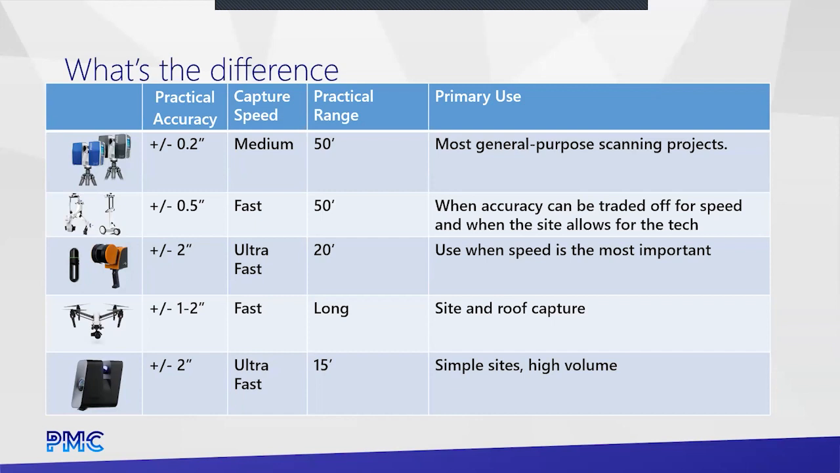As we move down into those Naviz mobile units, similar specs, right? But it's going to be a much faster capture speed, about twice as fast, maybe more than the fixed units. And you're going to have an accuracy that's about twice that of the terrestrial.